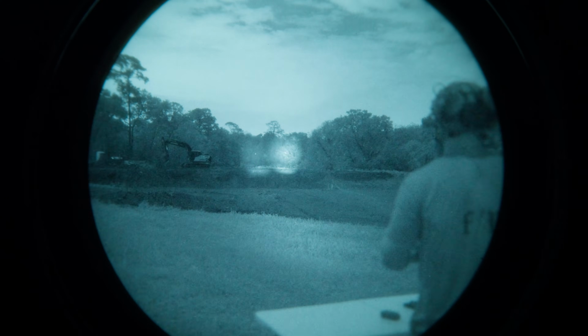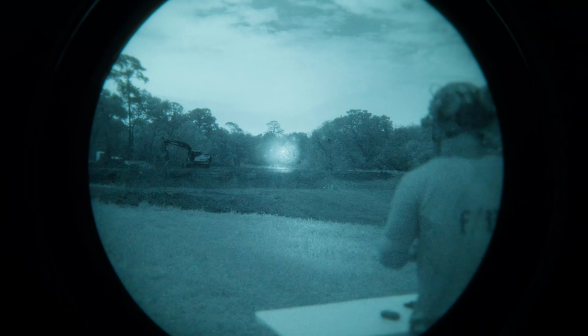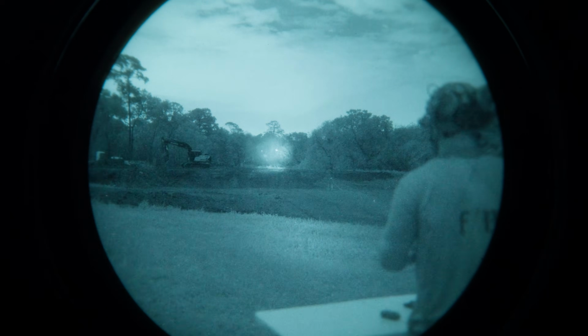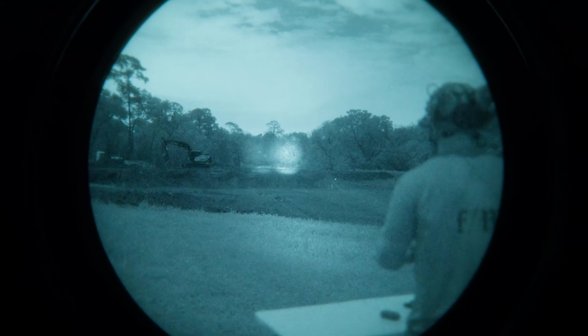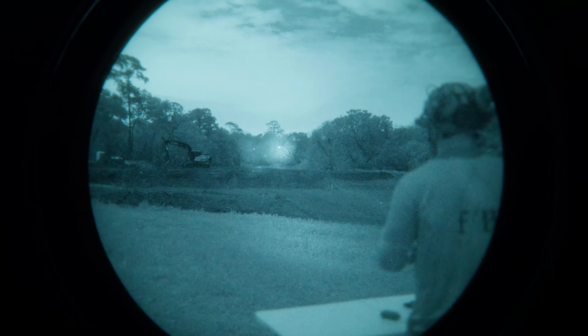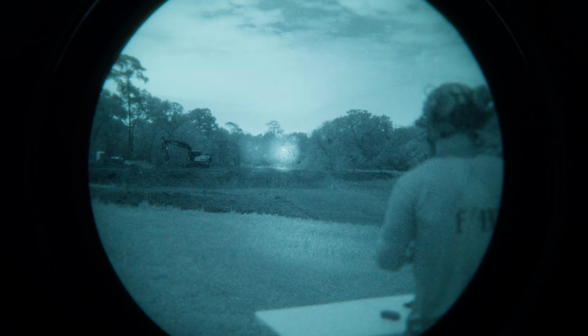Is that the brightest? 1, 2, 3. 1, 2, 3. There we go. So there's a pretty appreciable difference between the two, but it is not that extreme. This is the Mawl C1 Plus here on the left, if it's not abundantly obvious, and this is the Mawl DA.